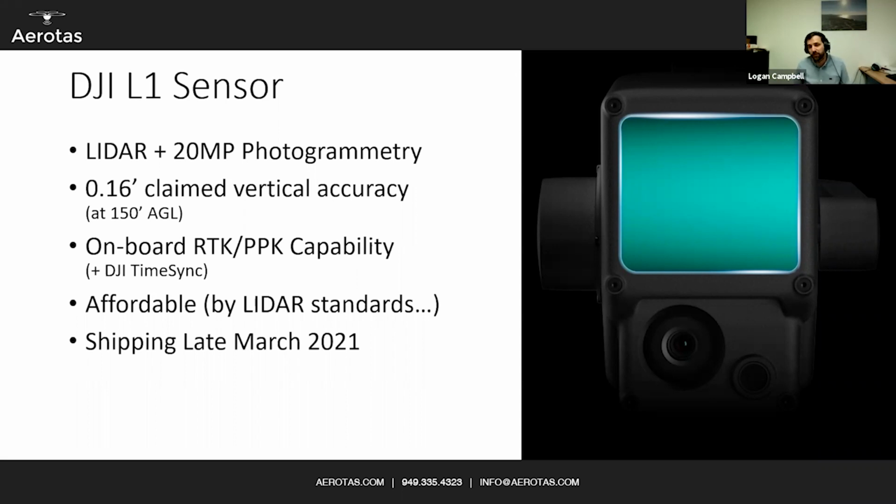The sensor itself is $18,000, and all in for that plus the M300 drone that's required and their incredibly overpriced batteries and all of the other bells and whistles, you are looking at about $44,000 to $45,000 for a full-blown LiDAR system, with all of the hardware and stuff that you need. And it is shipping allegedly by late March 2021.